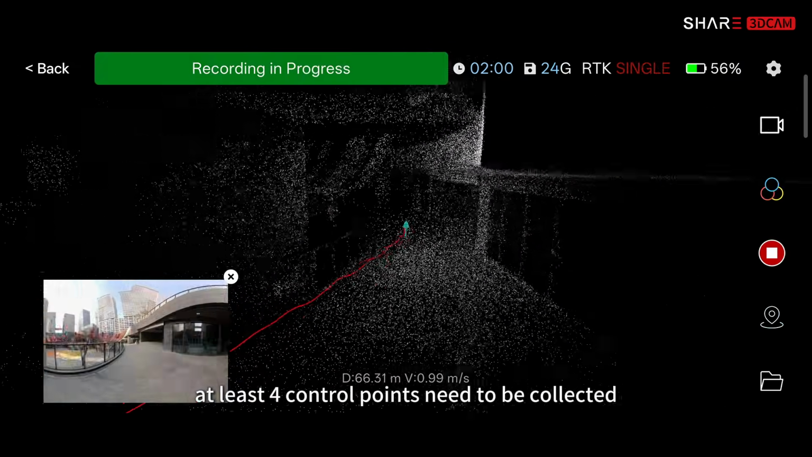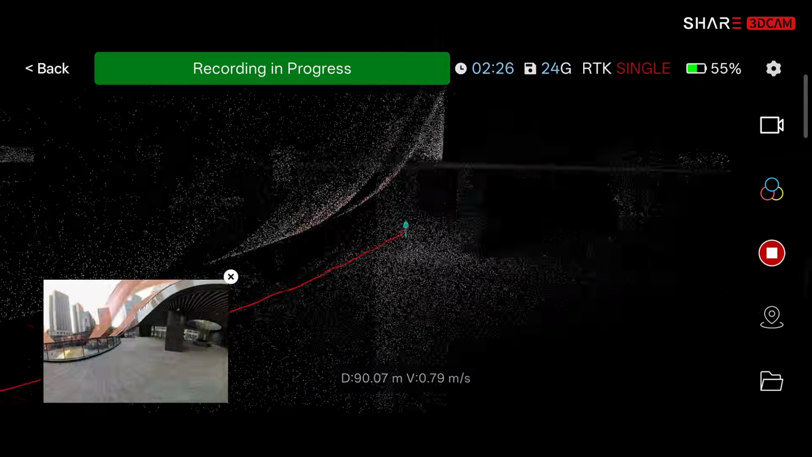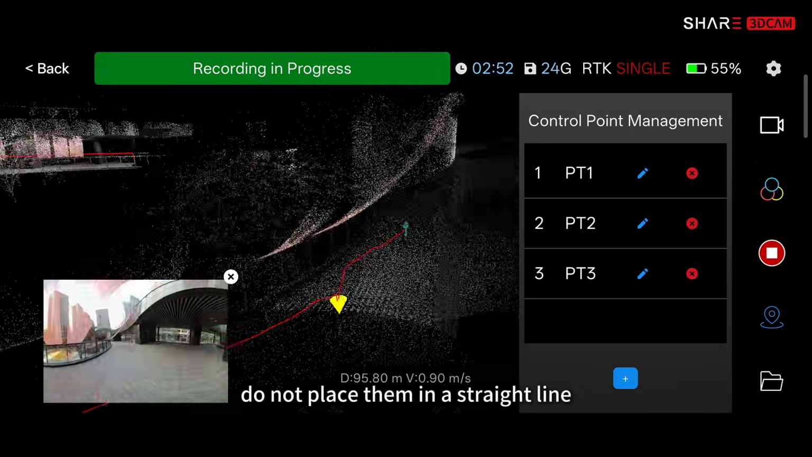At least 4 control points need to be collected. Do not place them in a straight line.